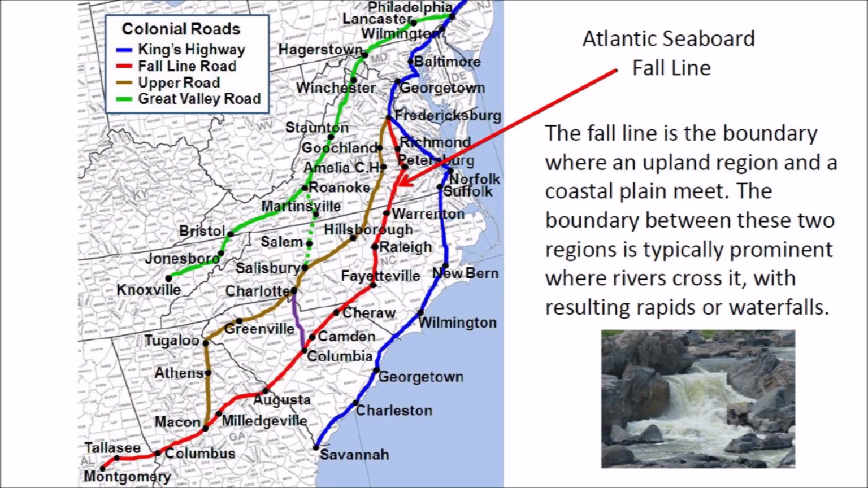The fall line is the boundary where an upland region and a coastal plain meet. The boundary between these two regions is typically prominent where rivers cross it, with resulting rapids and waterfalls. The uplands are relatively hard crystalline basement rock, and the coastal plain is softer sedimentary rock. The Atlantic seaboard fall line is a 900-mile or 1,400-kilometer escarpment where Piedmont and the Atlantic coastal plain meet in the eastern United States.